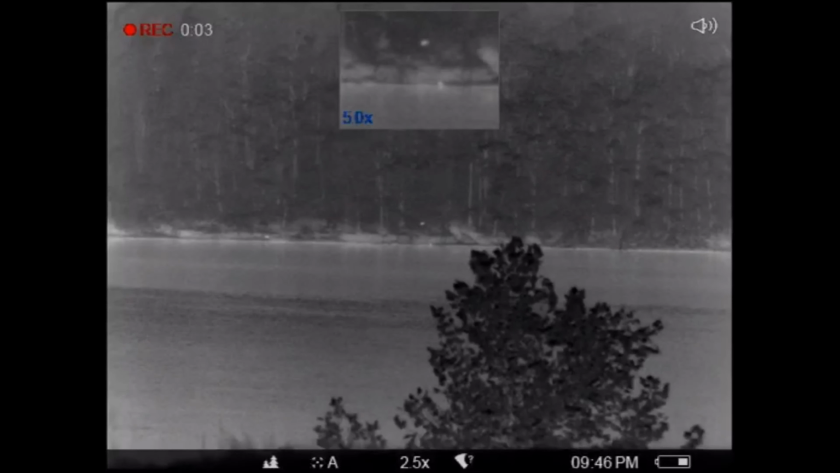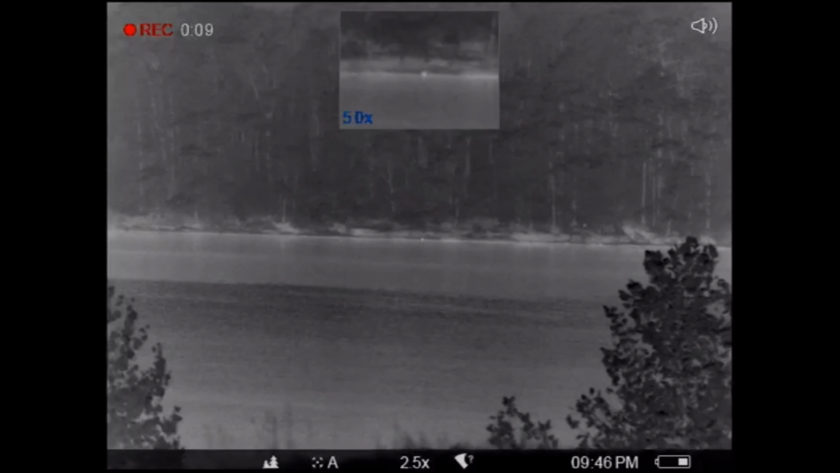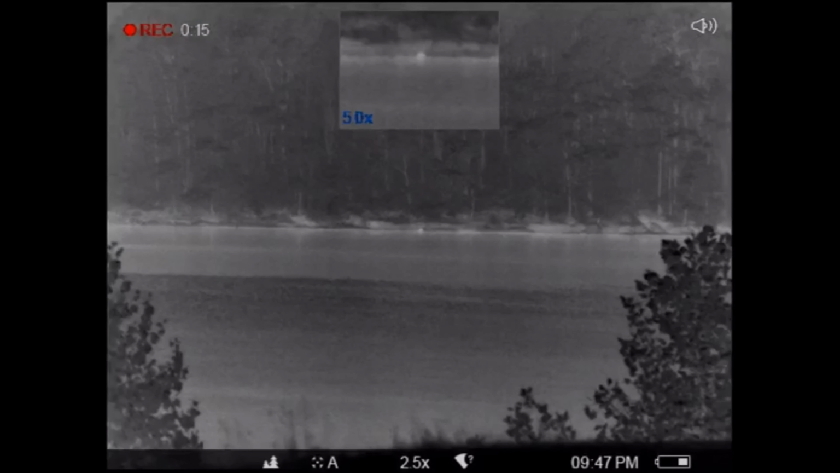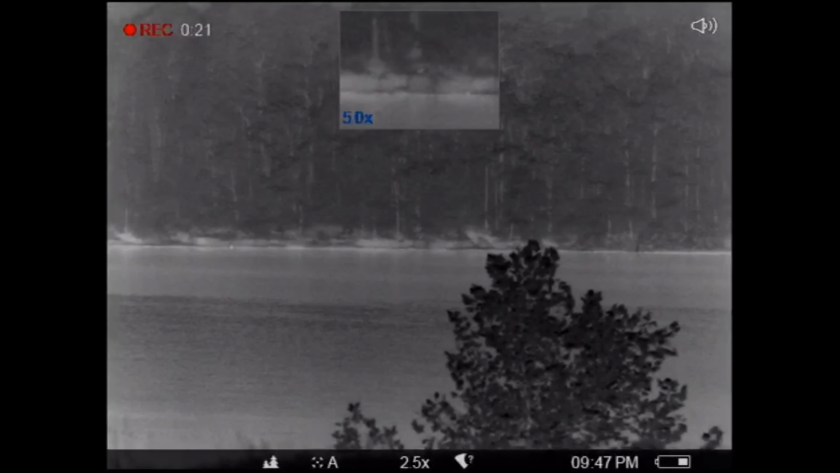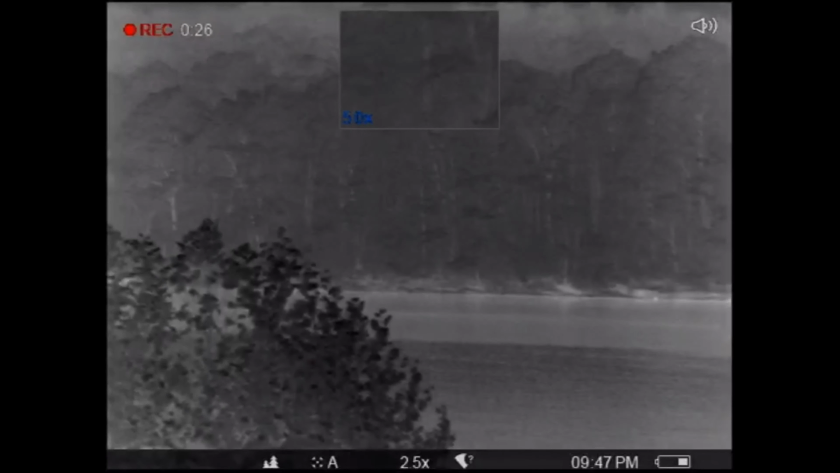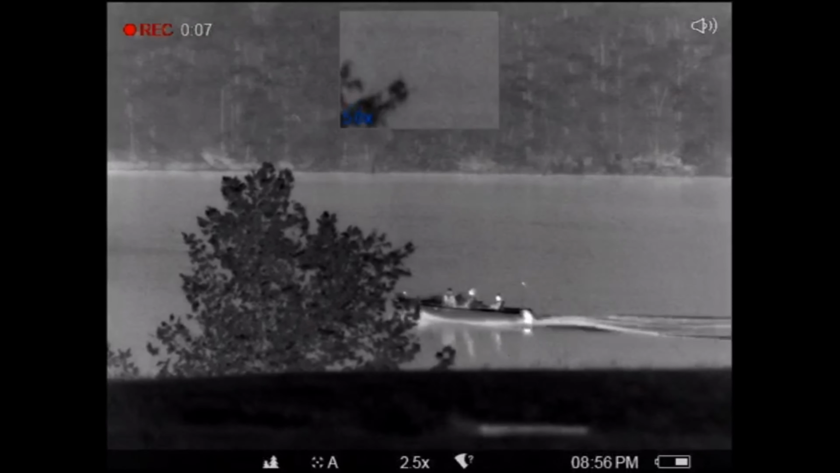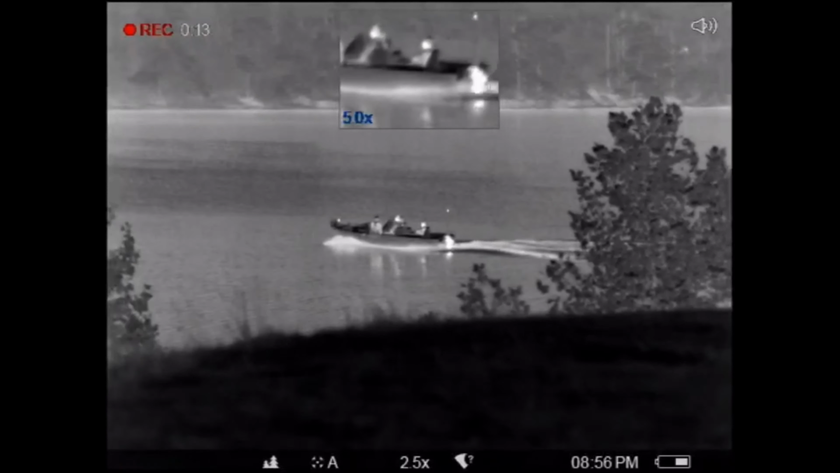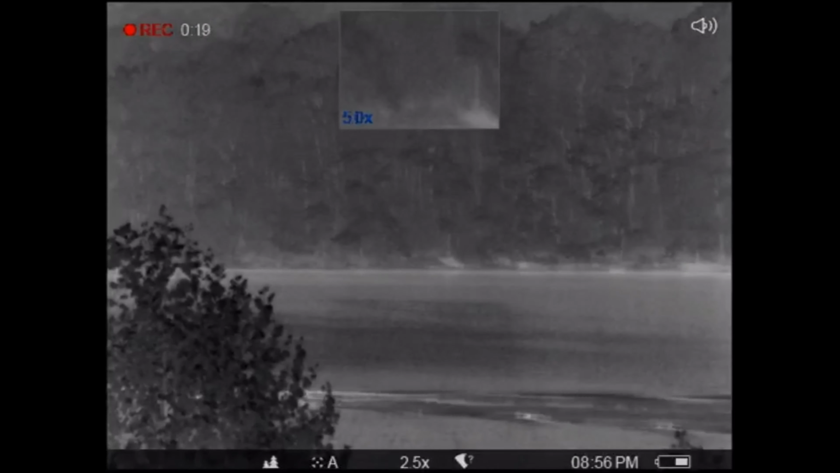There's a couple little critters there coming down to the lake side there, probably drinking water. There's one right there. They're little, whatever they are. Could be raccoons way over there. Interesting. Night fishermen.